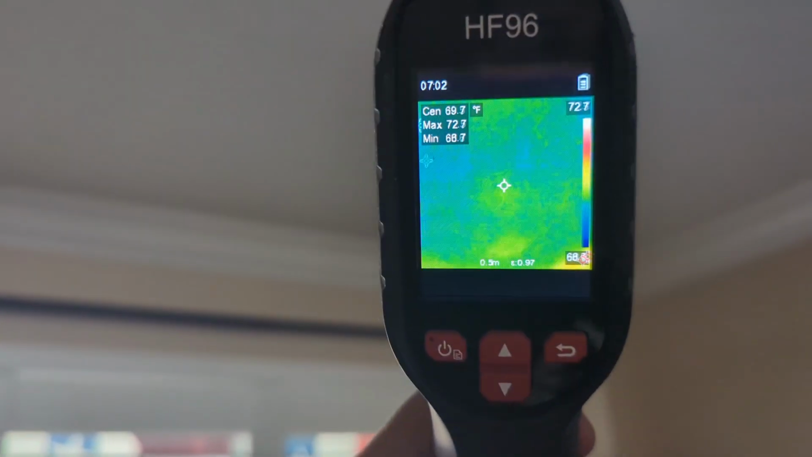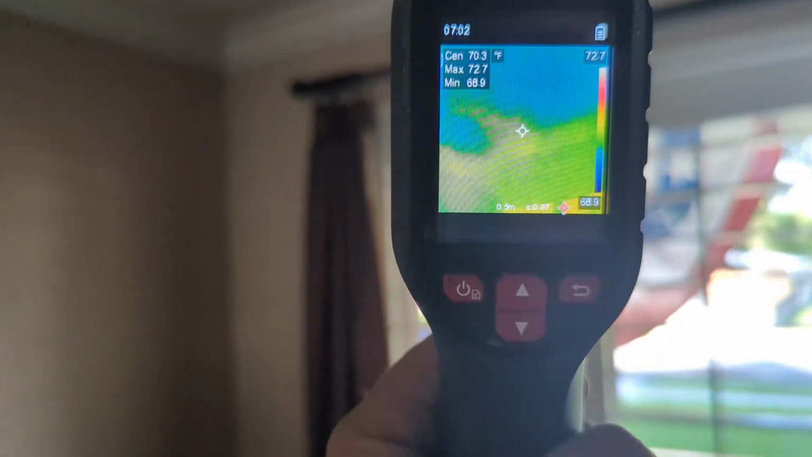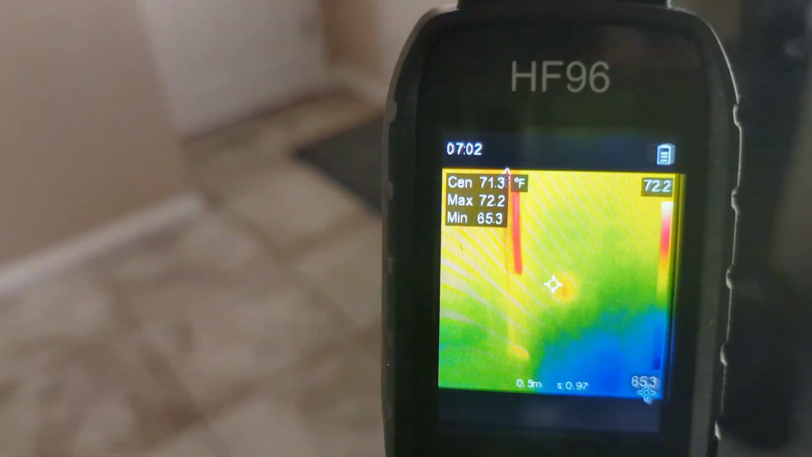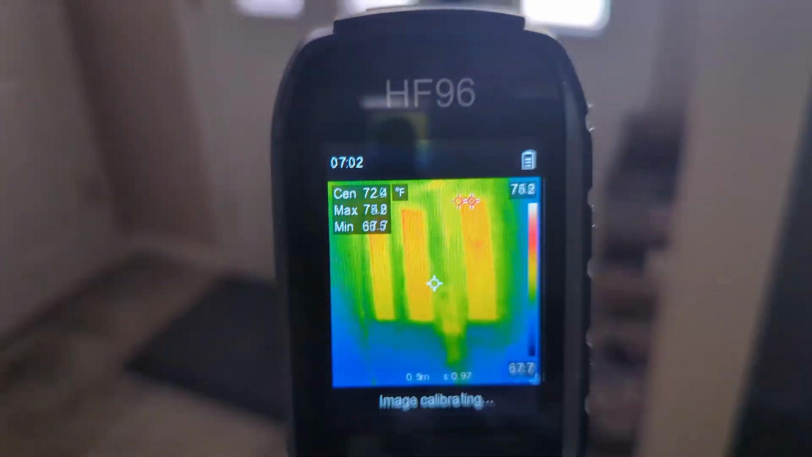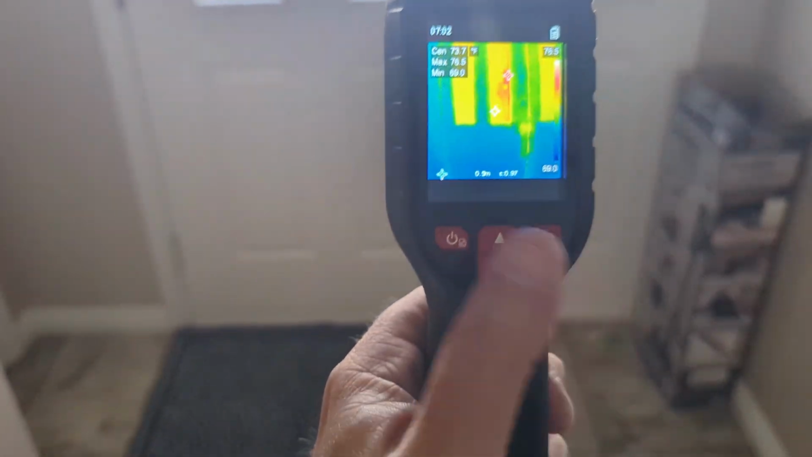So this is a great tool to see if you've got water leakage. Anything up in the ceilings is going to be fine, but water leakage, air, energy efficient, as a tool throughout your whole house. So we've actually done this before in a similar video with the same HFTools.